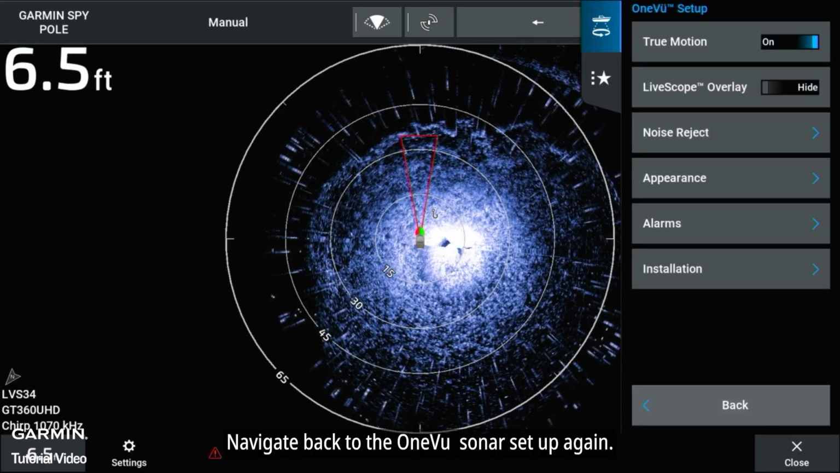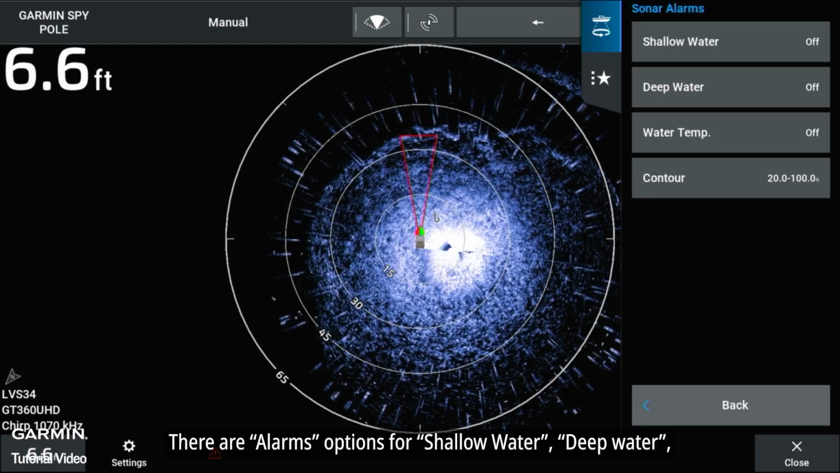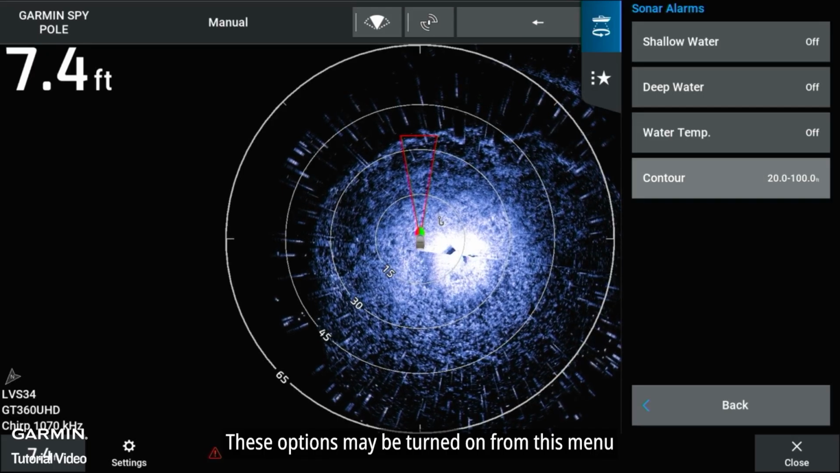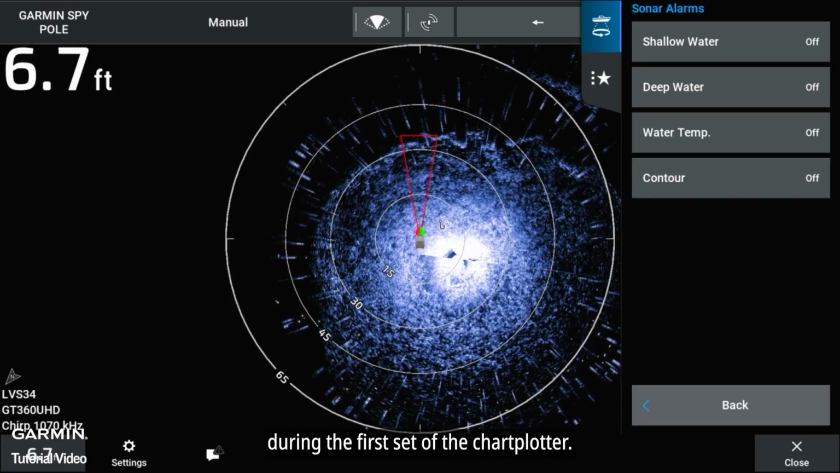Navigate back to the OneVu sonar setup again. There are alarm options for shallow water, deep water, water temp, and contours. These options may be turned on from this menu and are based on your preferences during the first set up of the chart plotter.